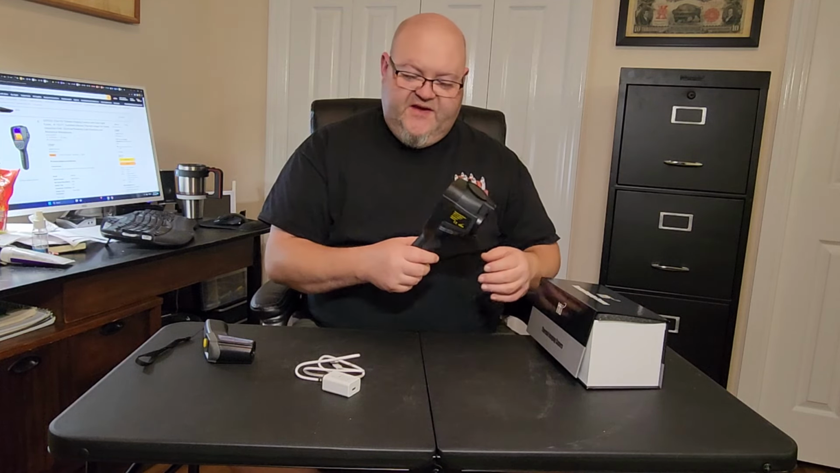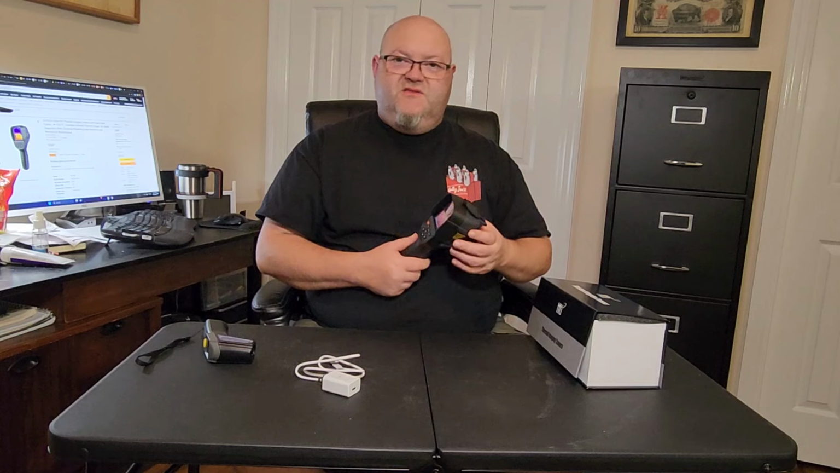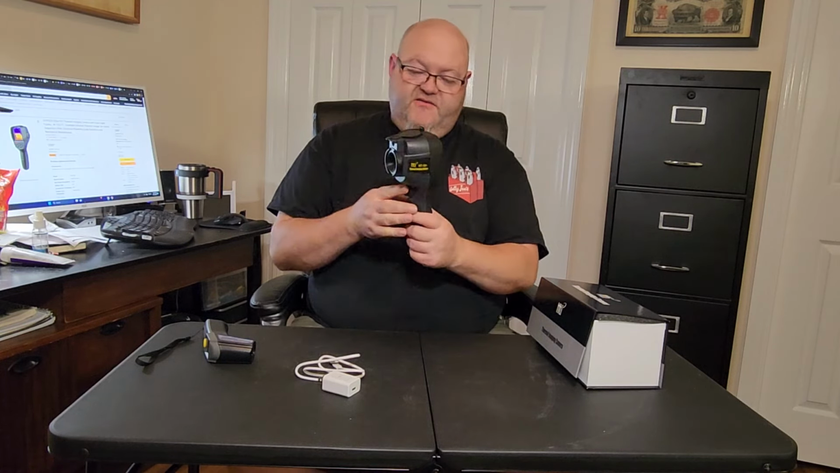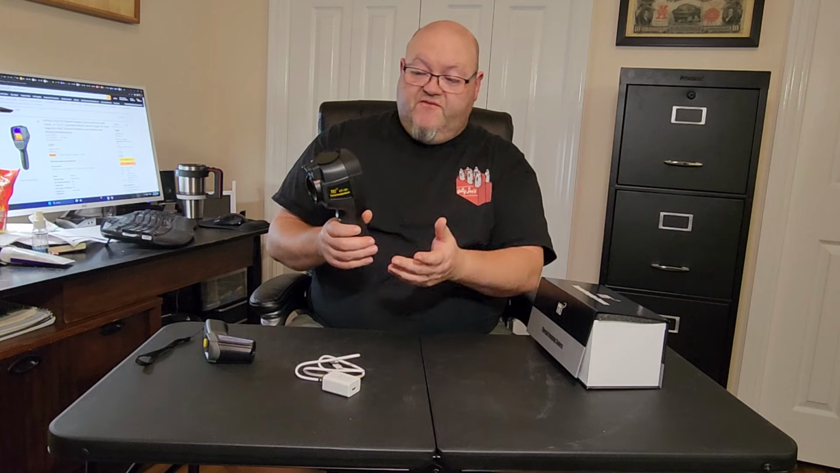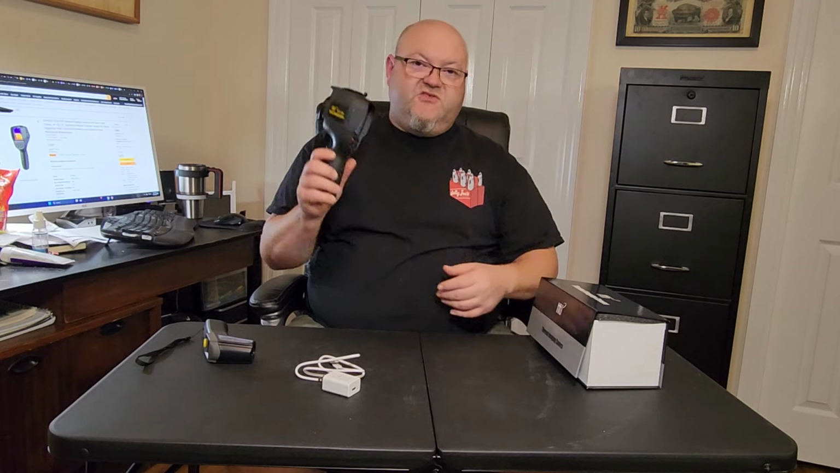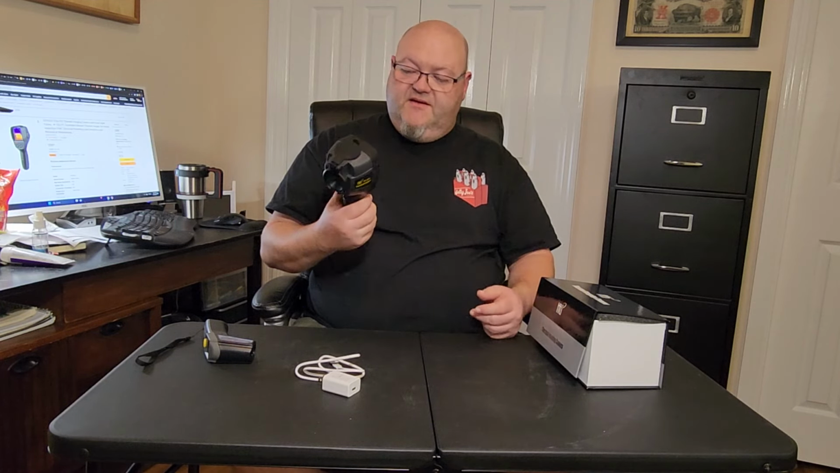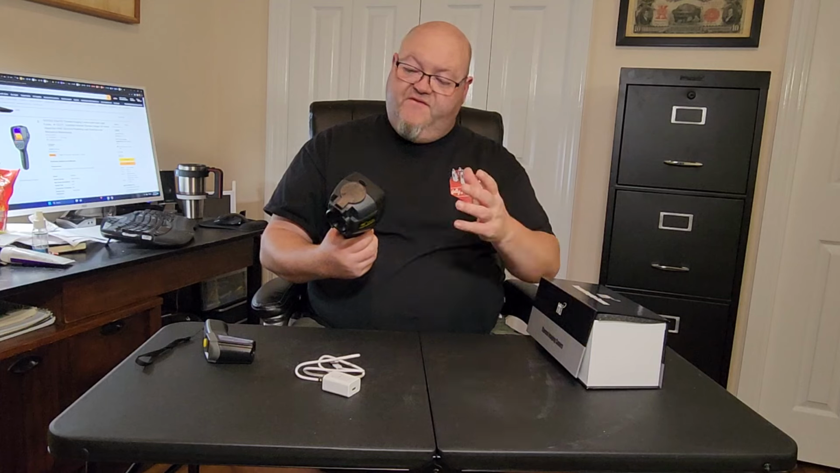Anyways, it does have a feature on it, so if you see something that you want to actually take a picture of, you just squeeze the trigger here. And it says, do you want to store the photo? And you click yes, and you store the photo. It has like a little memory built into this. And so I thought that was pretty neat. And so it has a lot of different features.